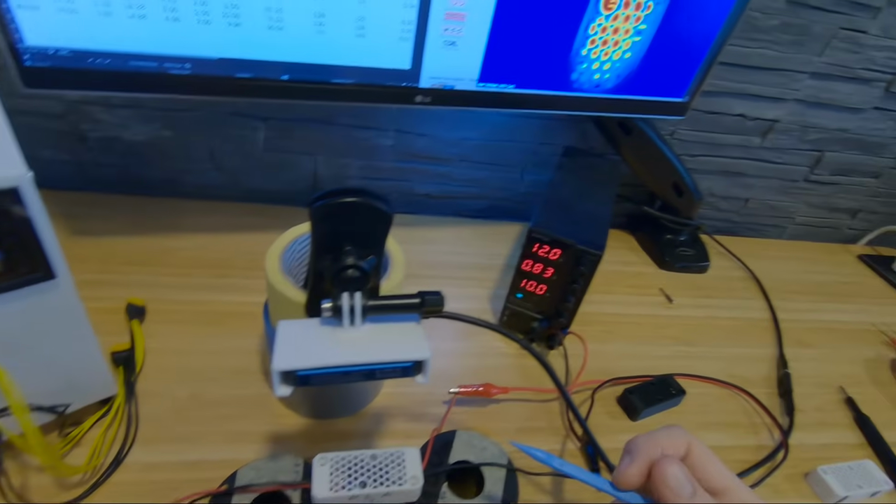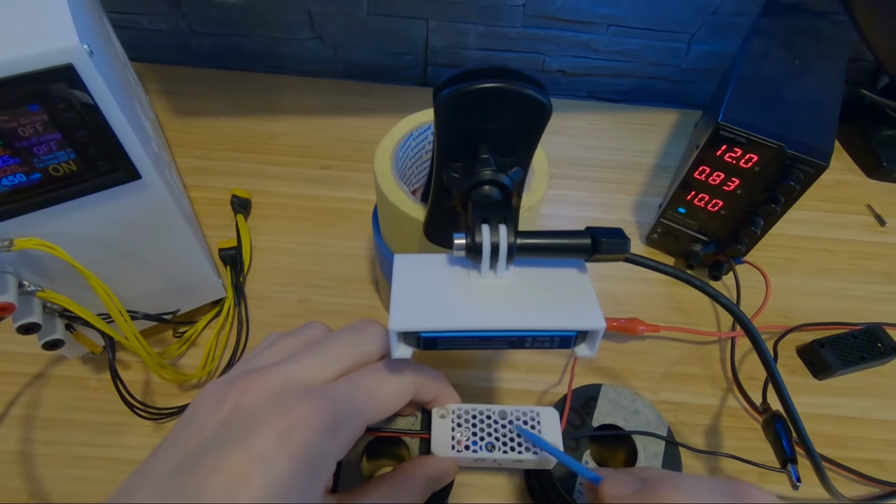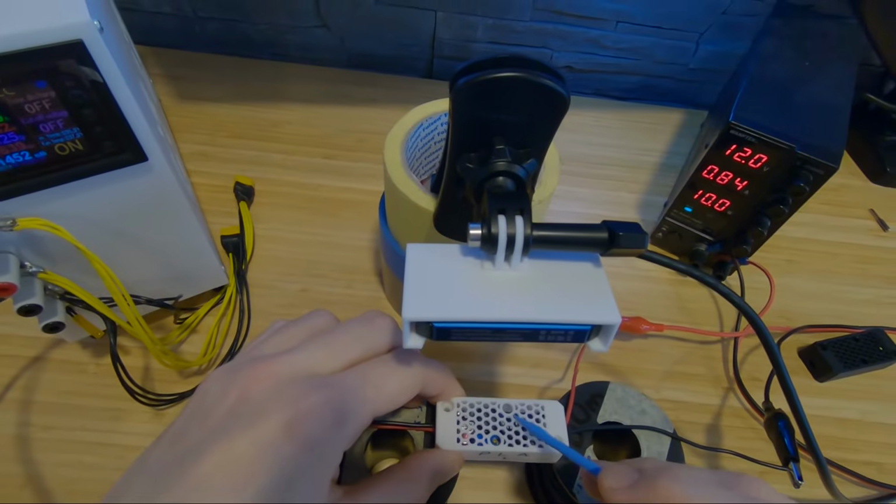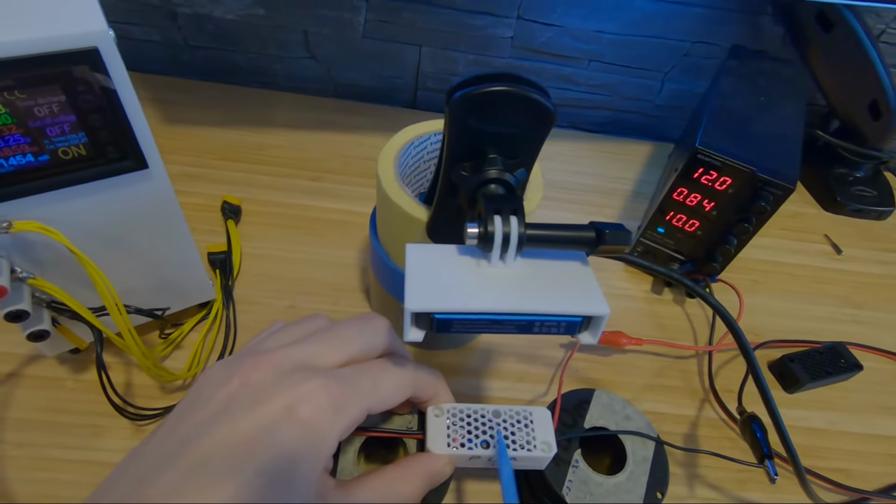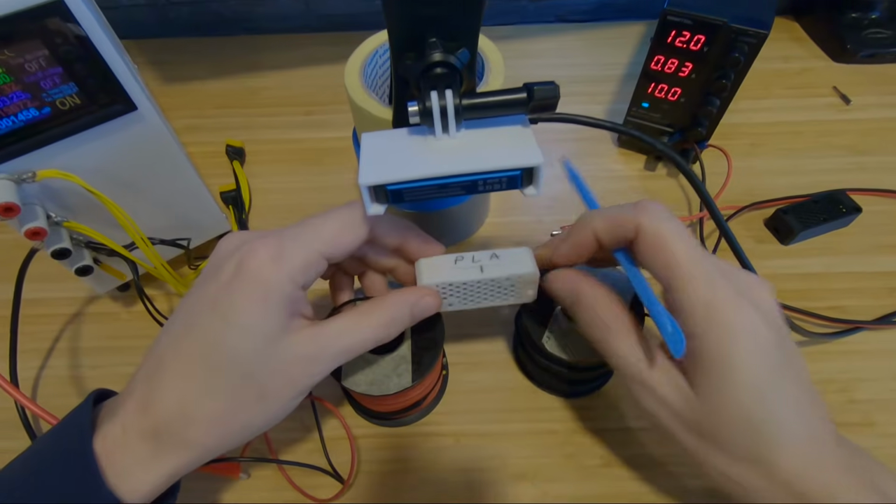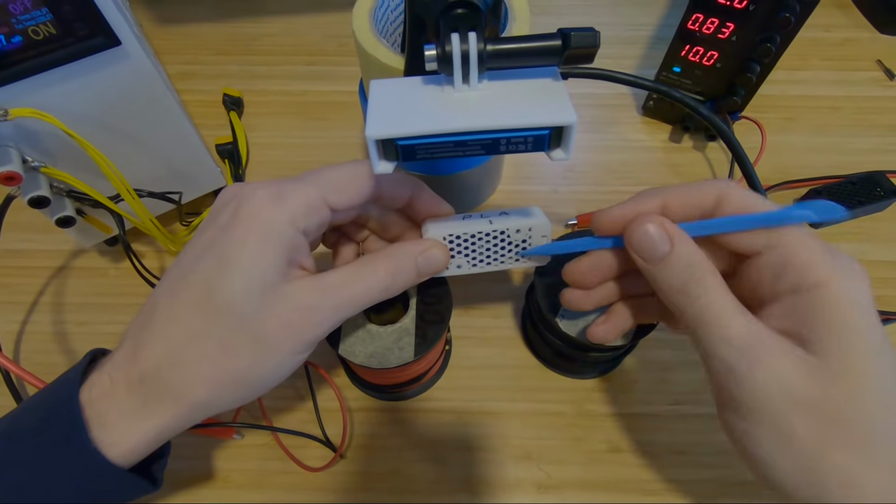After half an hour, it should be soft. But it holds. No, here we go. What's at the bottom? Yeah, it's soft.